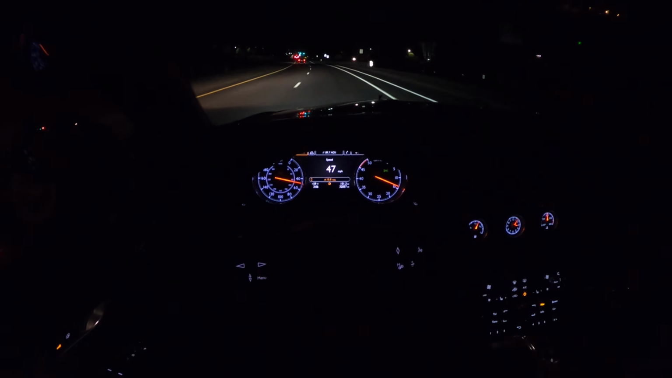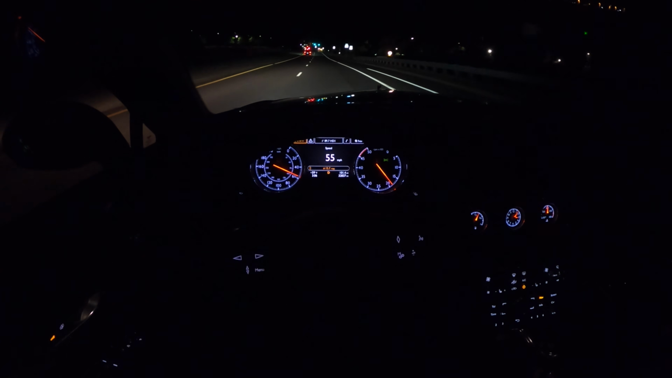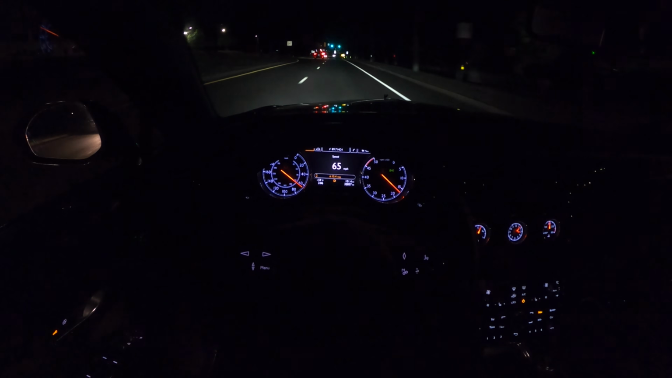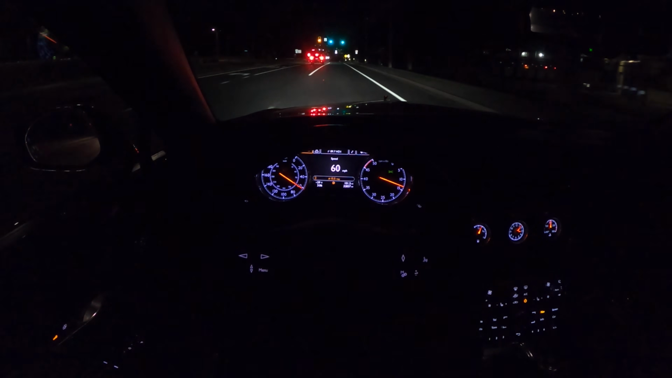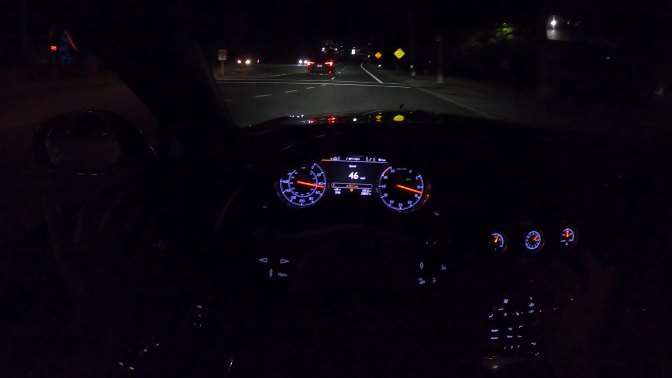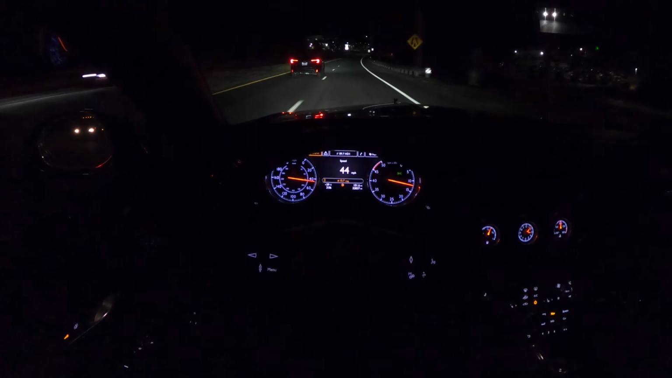This 8-speed ZF, it's able to find the right gear, but what you notice is it doesn't just rev it out, it actually puts you right where you need to be for the torque. And luckily, we've got the brakes to bring us back down.